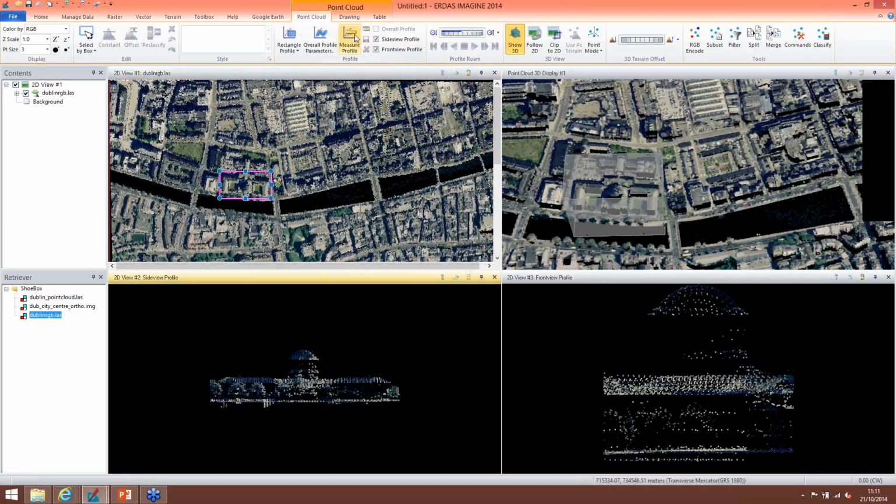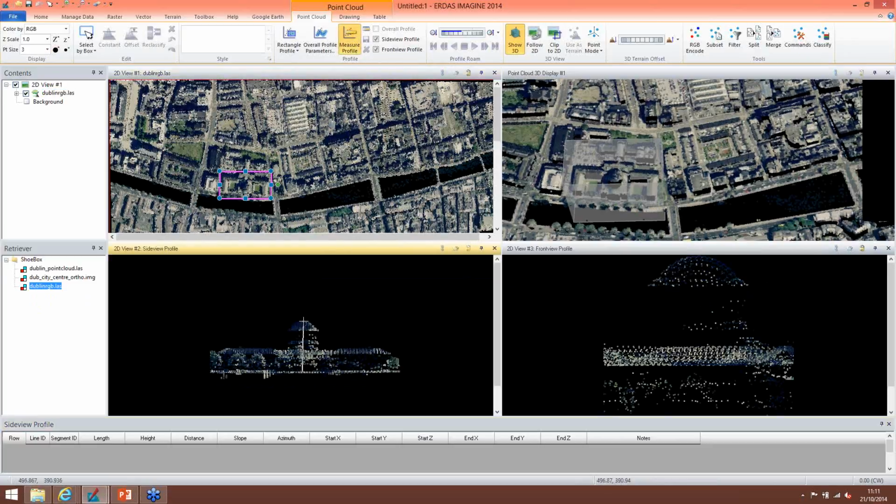Here we can use a measurement tool. Measure from ground to the top of the dome. That's about 40 meters. You can insert notes here if you need to.